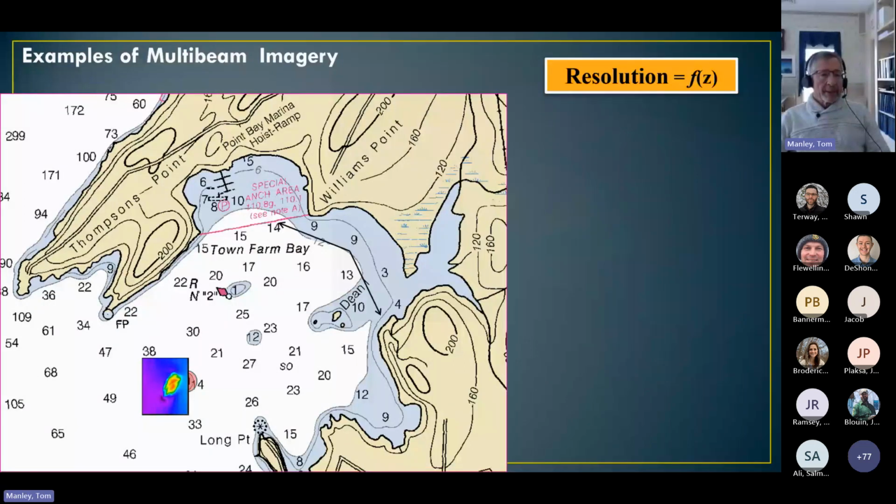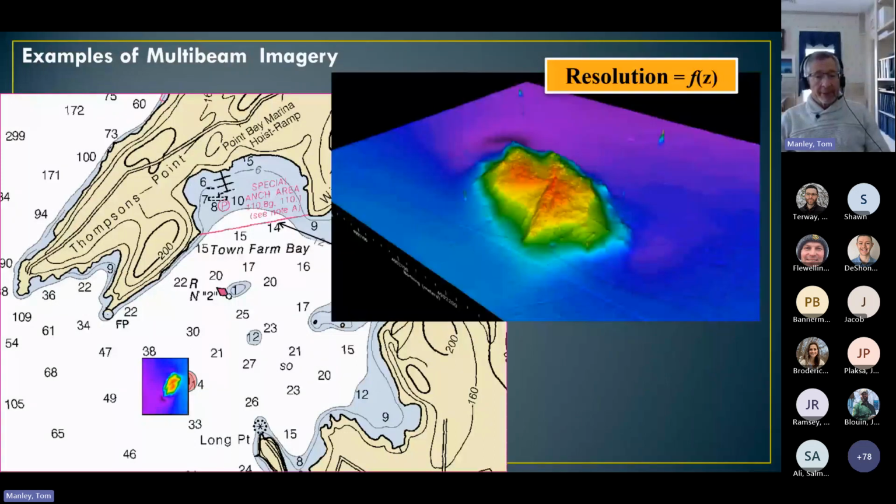Since multi-beam resolution is inversely related to depth, shallow depths provide greater detail since all the beams are confined into a much shorter lateral distance, whereas in deep water, the beams are spread out farther from each other and less detail is obtained. This 15 centimeter per pixel resolution image can easily define the shoal's structural bedding as well as other small scale features such as anchor drags.